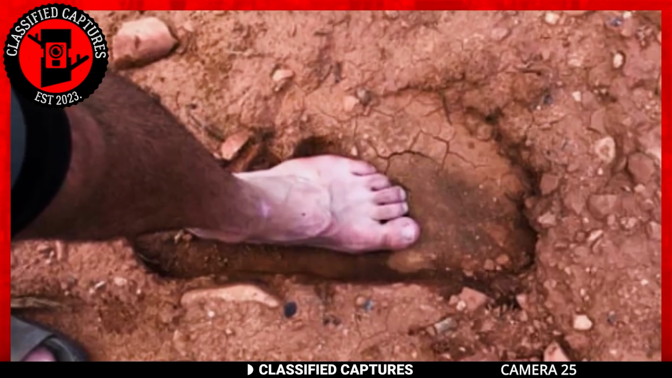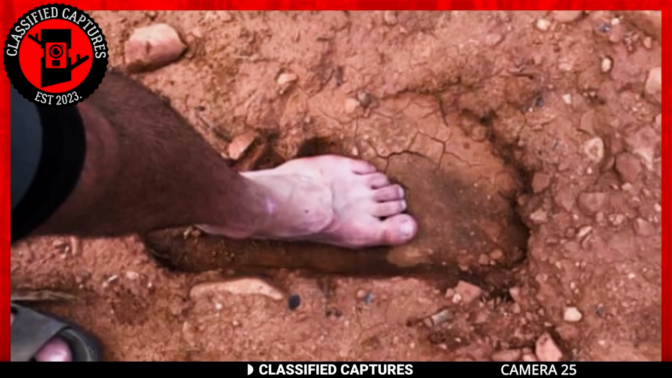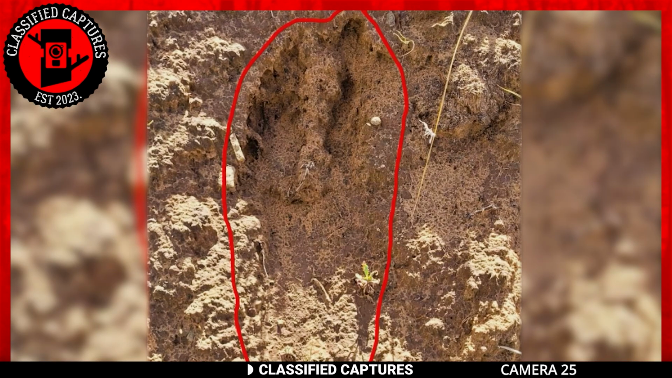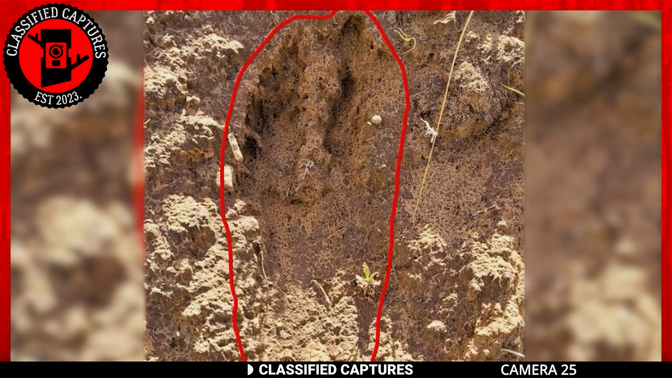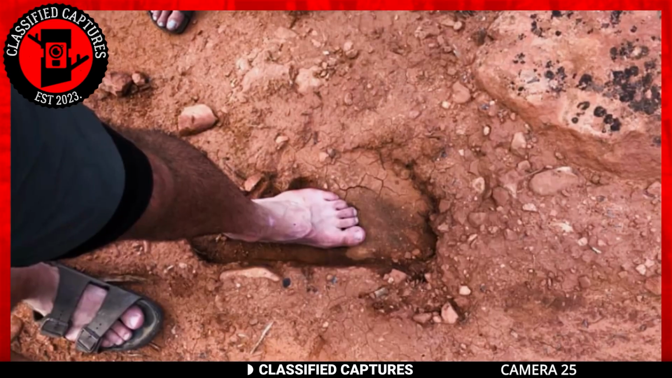Anyone who laid eyes on these footprints couldn't help but make the connection to the legendary Bigfoot, a mythical being frequently sighted in these very mountains. If you ask me, I'd say the image was legit, but what do you think?